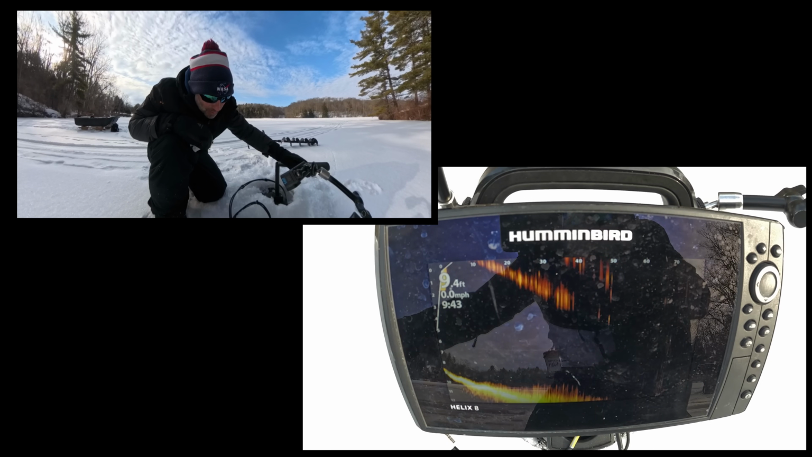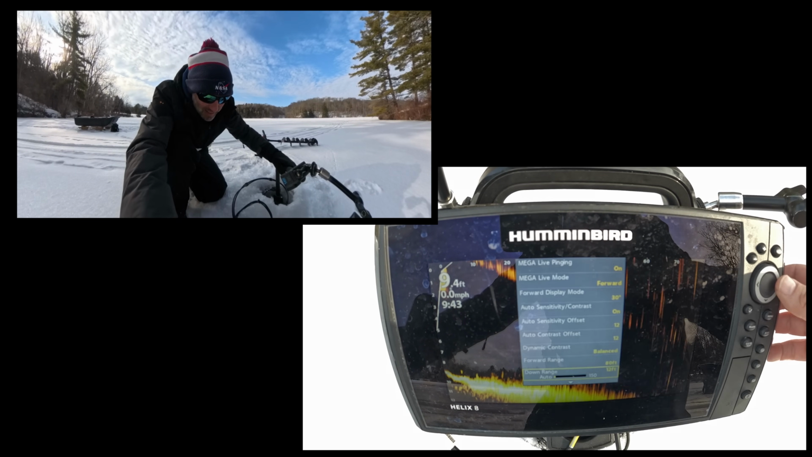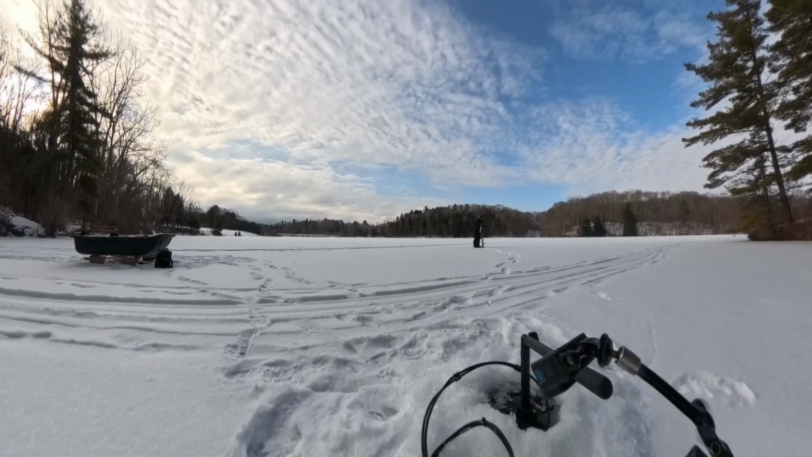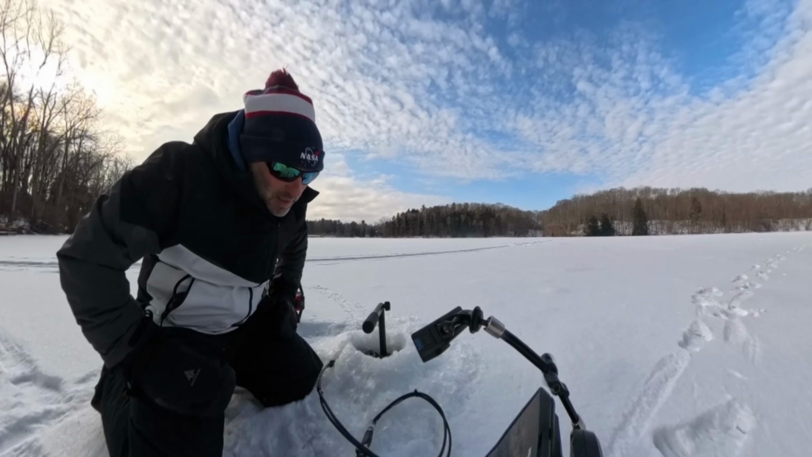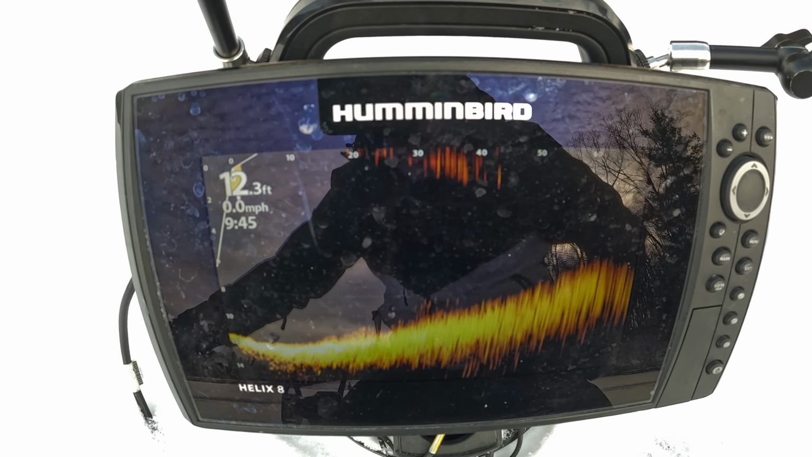I don't see anything really worth getting excited about. I can see how this would chew through a lot of your day quick. Like there's some fish right below us, but they're for sure just tiny perch. What I really want to see is a big school of suspended fish.